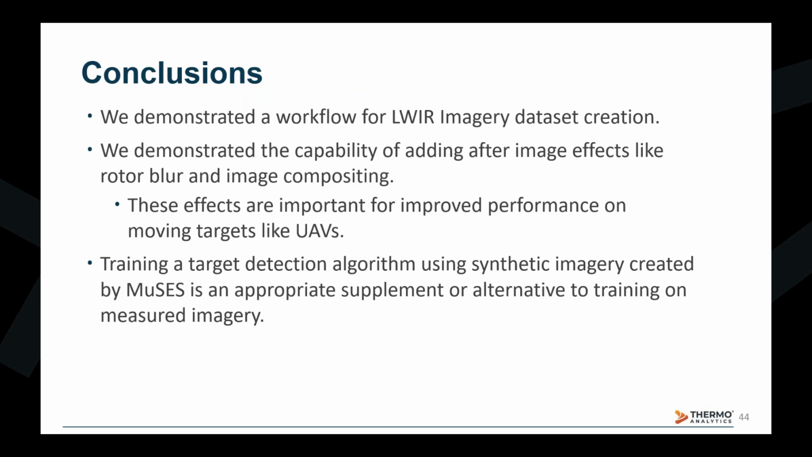So in conclusion, we demonstrated a workflow for creating a large data set of synthetic long-wave IR imagery, as well as demonstrating the capabilities of adding after image effects like rotor blur or image compositing. We found that these effects are especially important for improving the performance of moving targets with rotors like UAVs. Finally, we showed that you can train a detection algorithm using only synthetic imagery as a supplement or alternative to training on measured imagery.